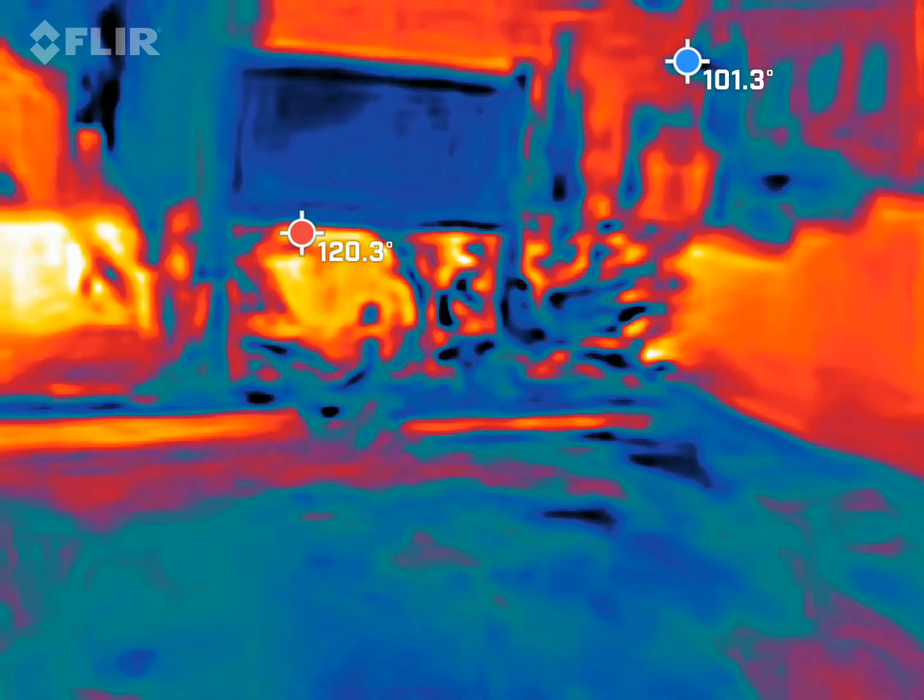That is way more defined than the last camera. I'm going to give you that. We can make things out on that, and it was getting real mushy with that last one.